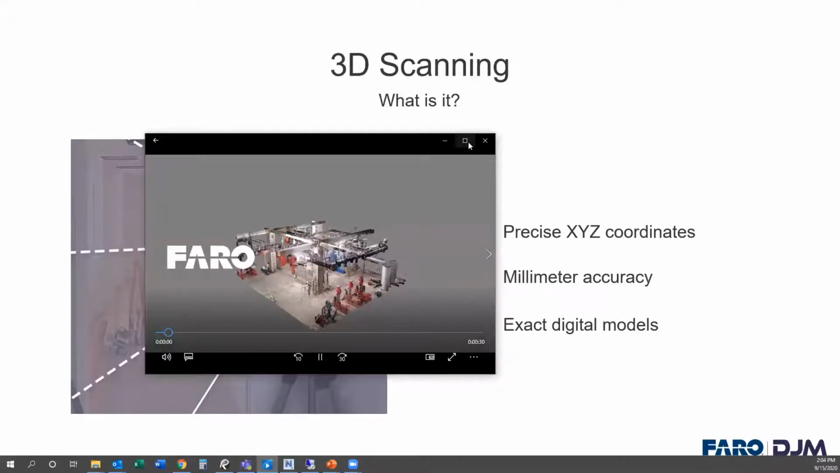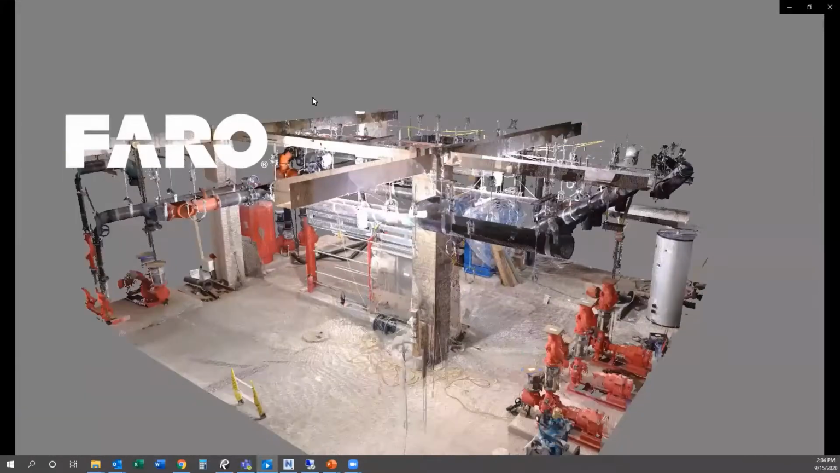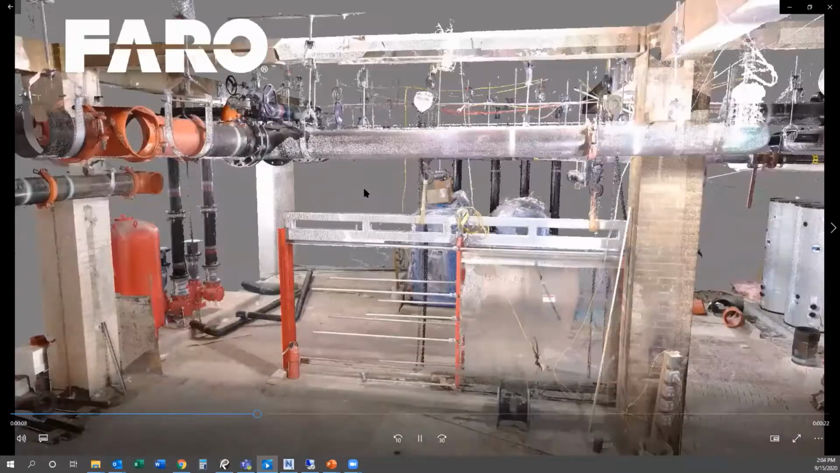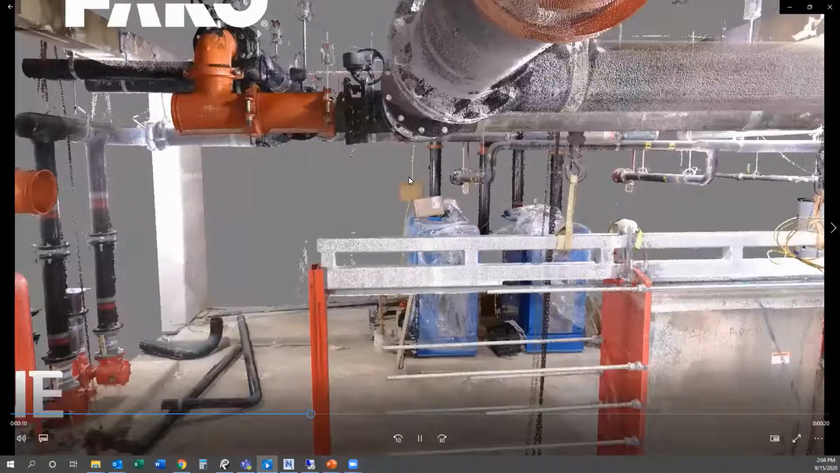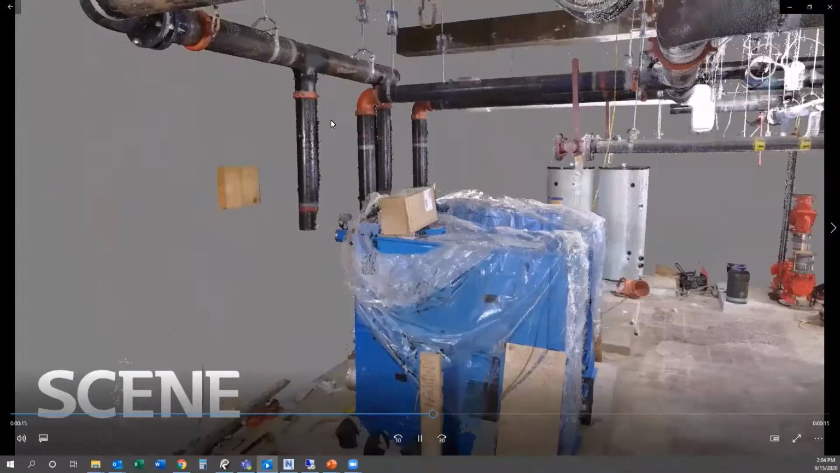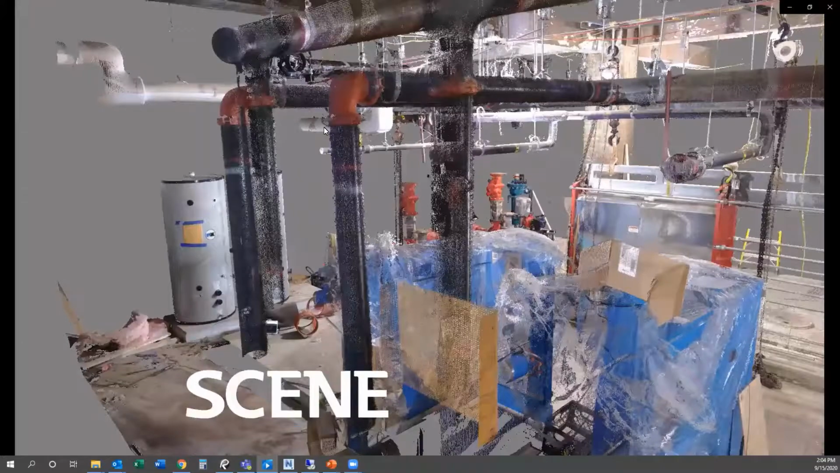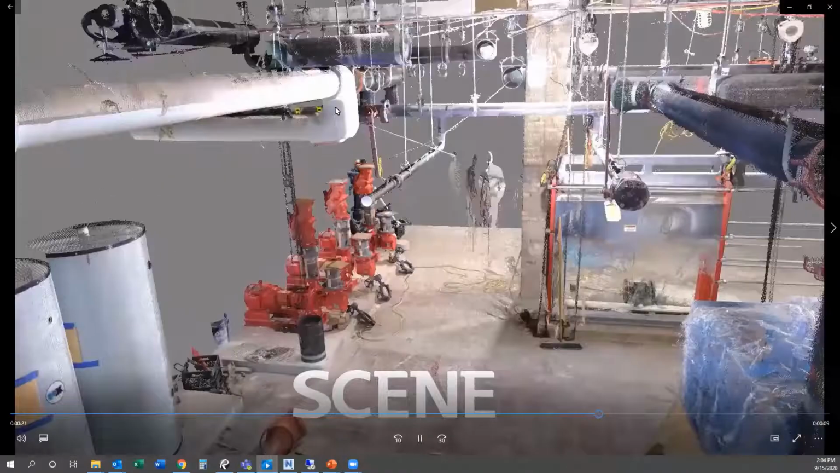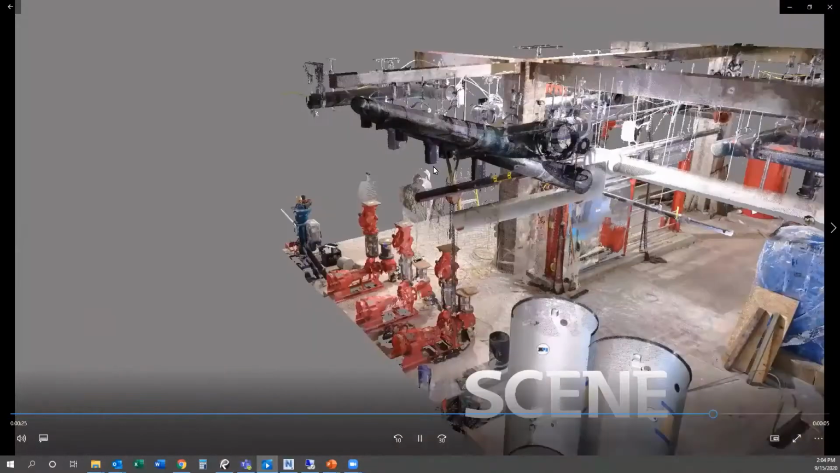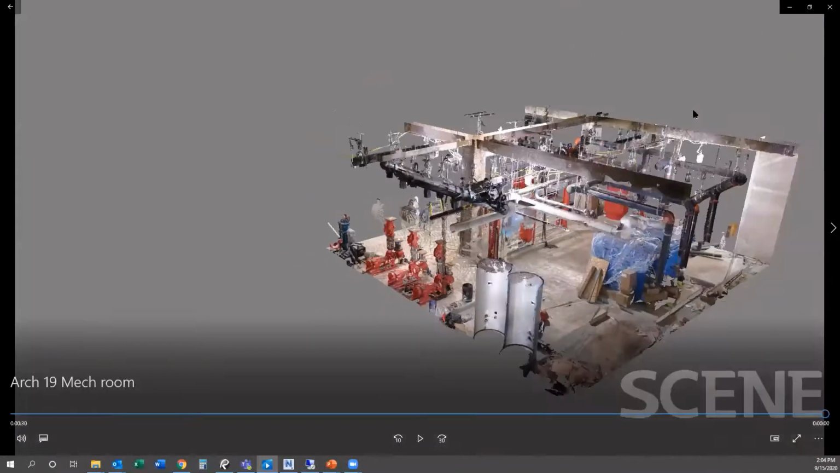So this is a mechanical room that we scanned. And you can see all the piping. You can see we removed the walls and ceiling just for better visuals. You can see it kind of looks pixelated. That's the actual laser, the dots that hit all the surfaces. And what that does is it brings back an XYZ coordinate, and then it creates this digital file right here, which can then be put right into a CAD program and essentially traced to give you a 3D model.